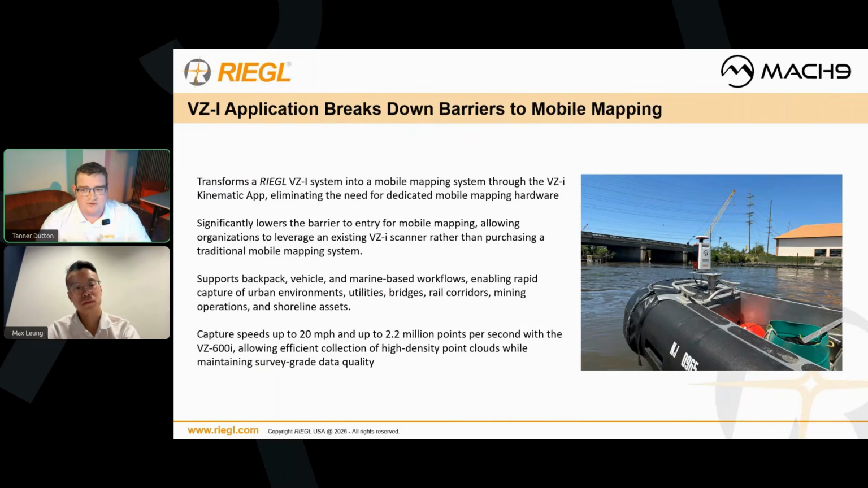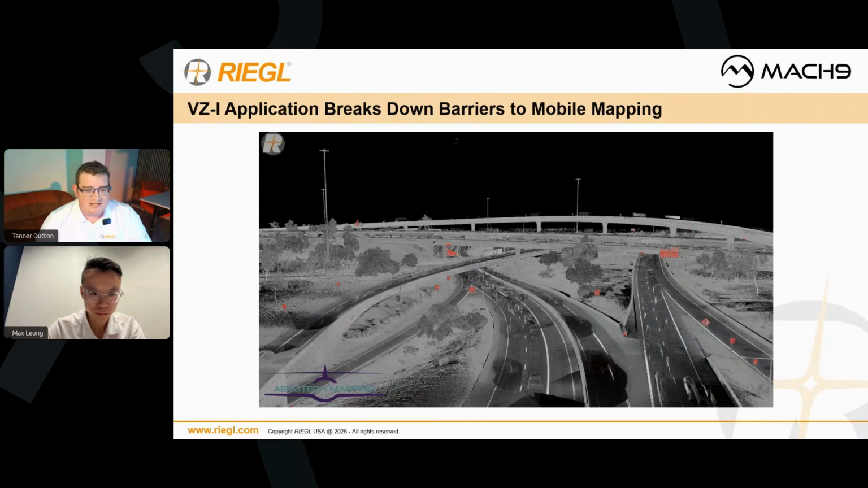This is just a quick screenshot to show you what data quality you can expect from a system. This is from our customers at Aerotech Mapping. You can see this is a really complex interstate interchange, and most of the time you look at this and think, man, that needs to be a high-end mobile sensor. But with the 600i and its flexibility, that's not necessarily the case anymore. Large projects like this can be captured with a small device like the 600i.